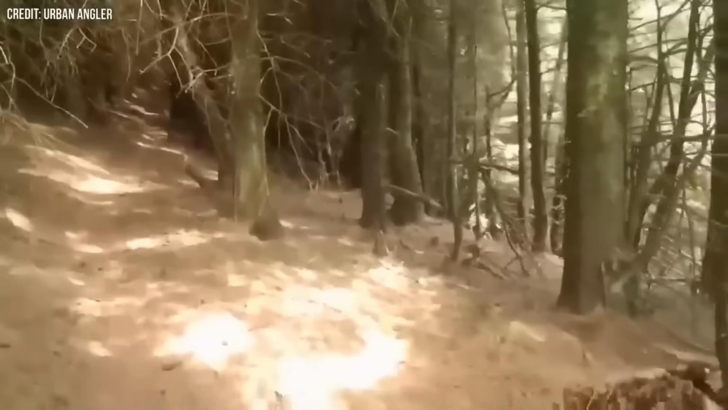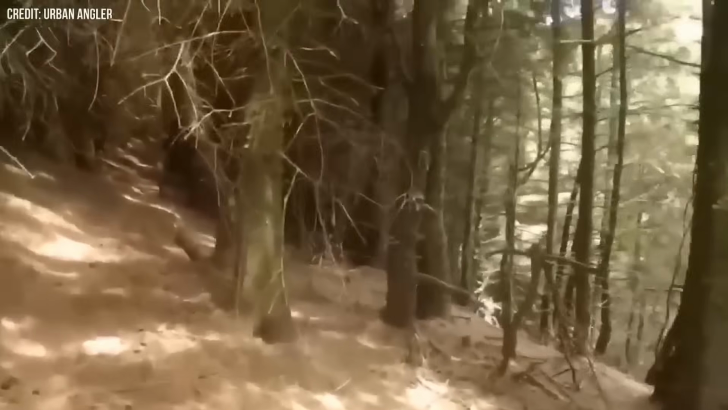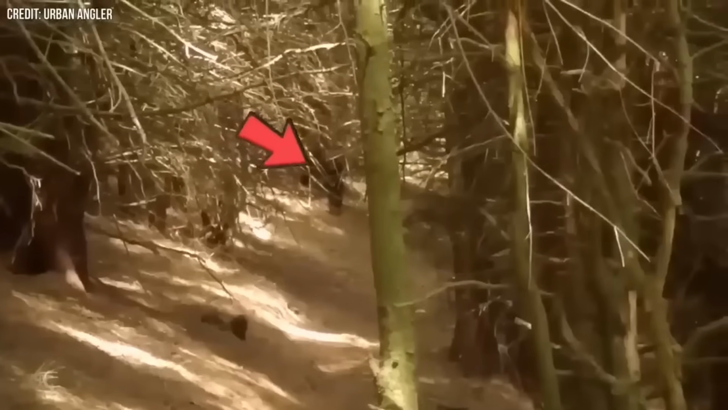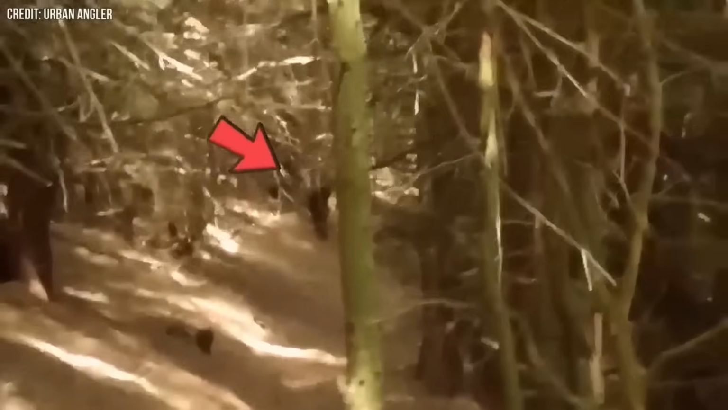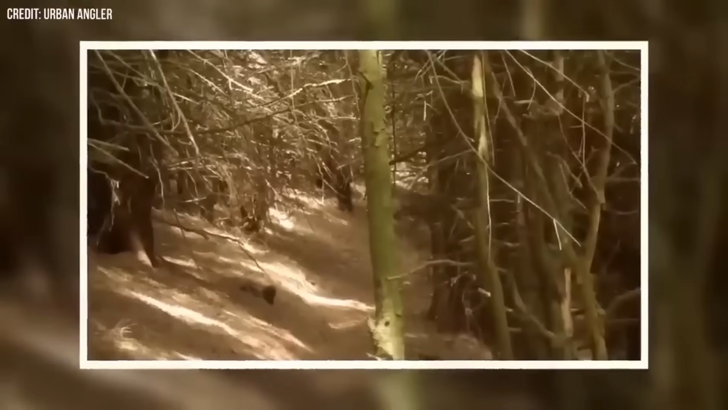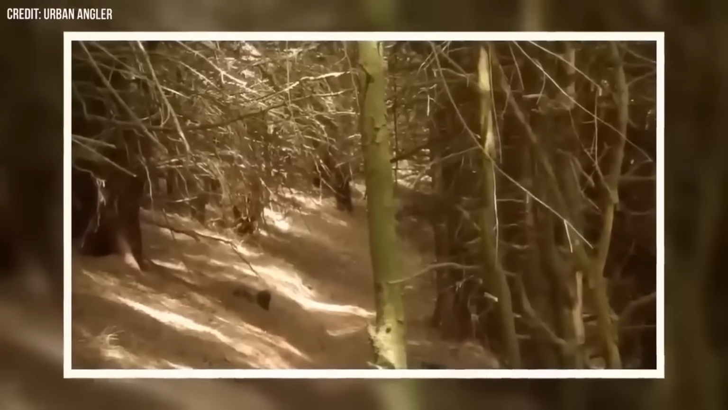The video starts off with a man holding a camera and going somewhere. As it progresses, we see that the man was actually trying to show us the weird creature he just spotted in the woods. Even though the creature is a little far from the man, it did not stop him from getting closer and having a closer look.